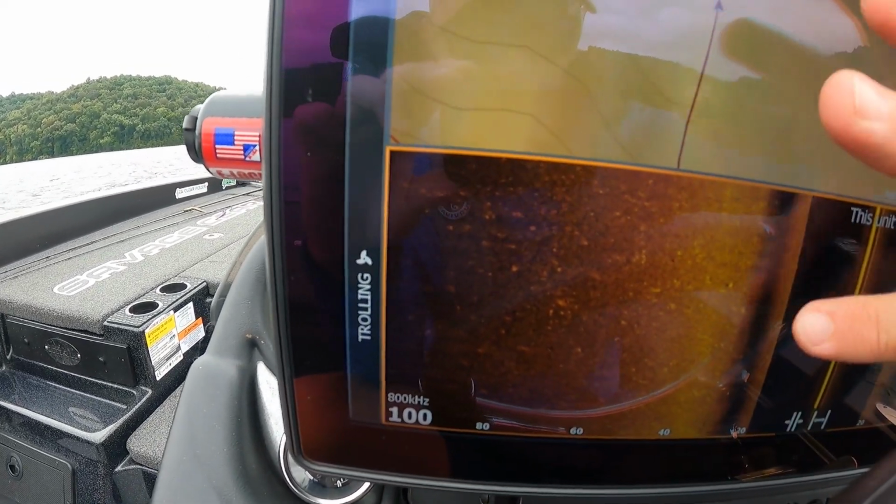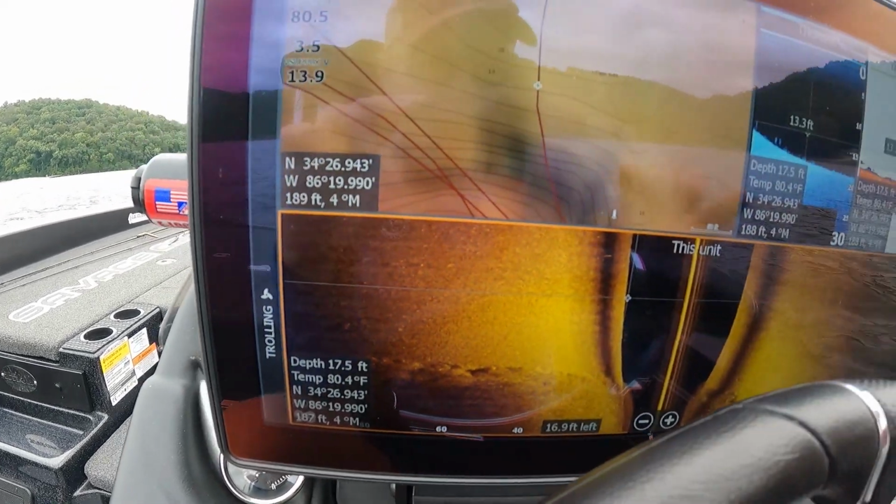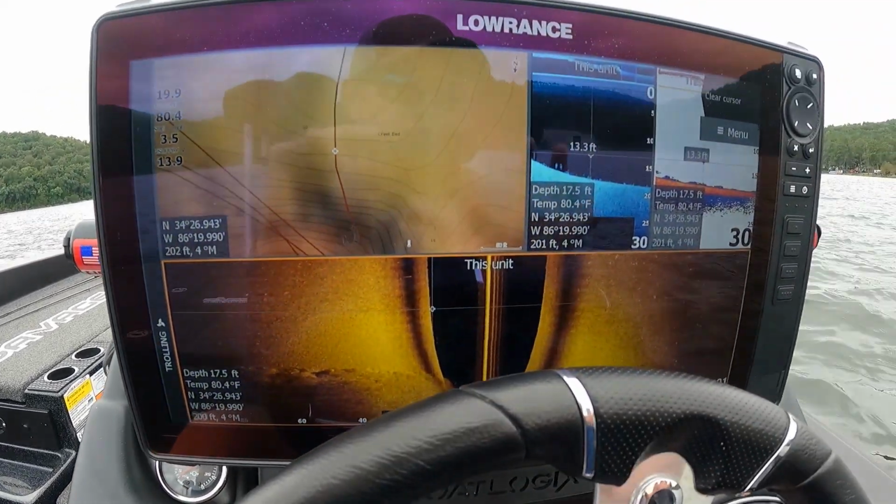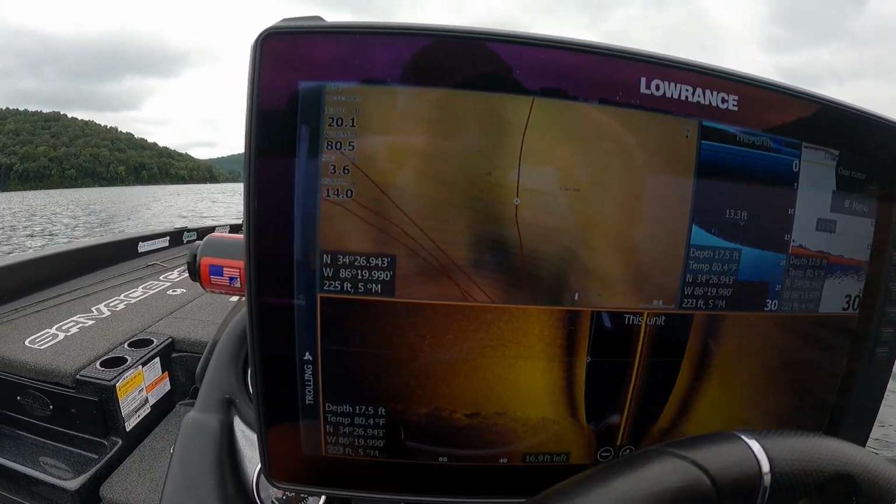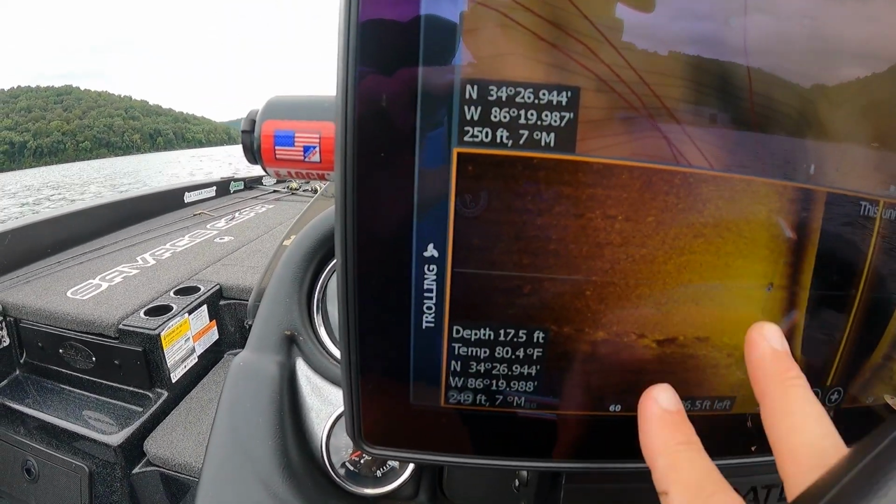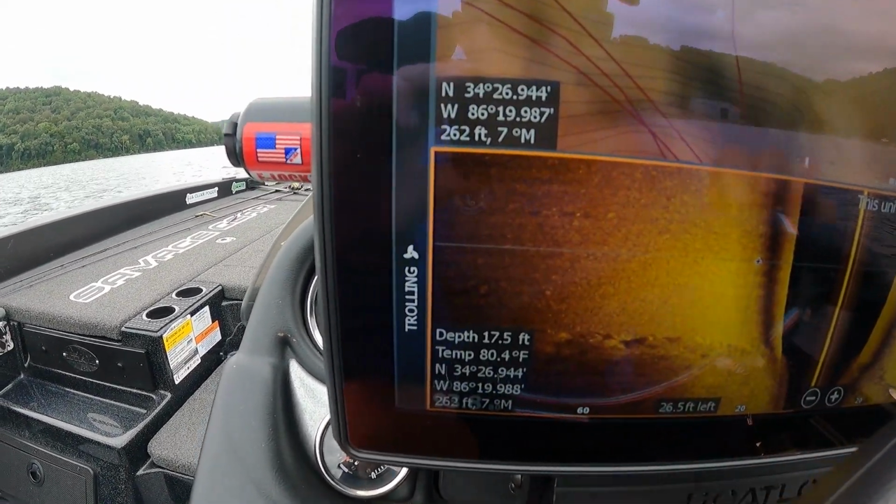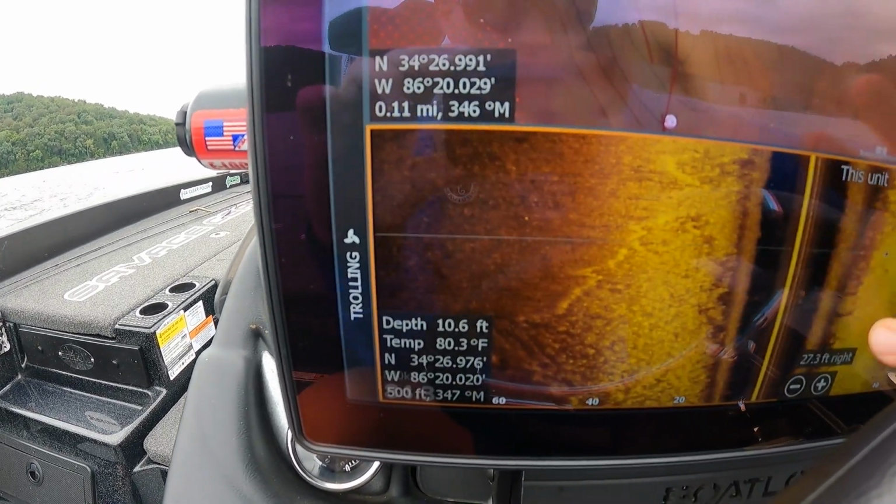Another sweet feature on the Lowrance unit is you can touch screen. This is the HDS 16. This is a live unit. I love this unit. It is so phenomenal for scanning. I love the touchscreen feature. I love the fact that I can go back in my history. What I mean by that is I can scroll backwards to what I've already scanned.